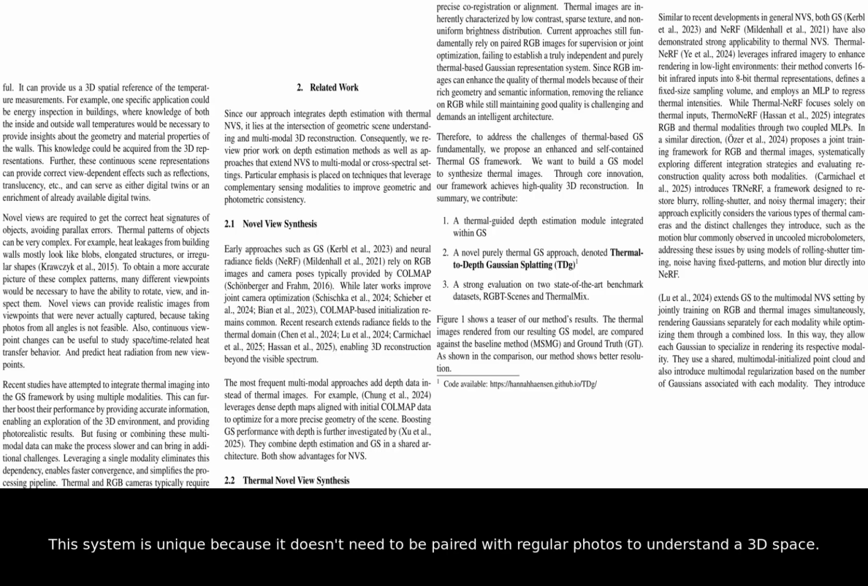This system is unique because it doesn't need to be paired with regular photos to understand a 3D space. This makes the entire process faster and more efficient for the computer to handle. By focusing on a single type of data, they avoid the multimodal mess that usually slows these systems down.